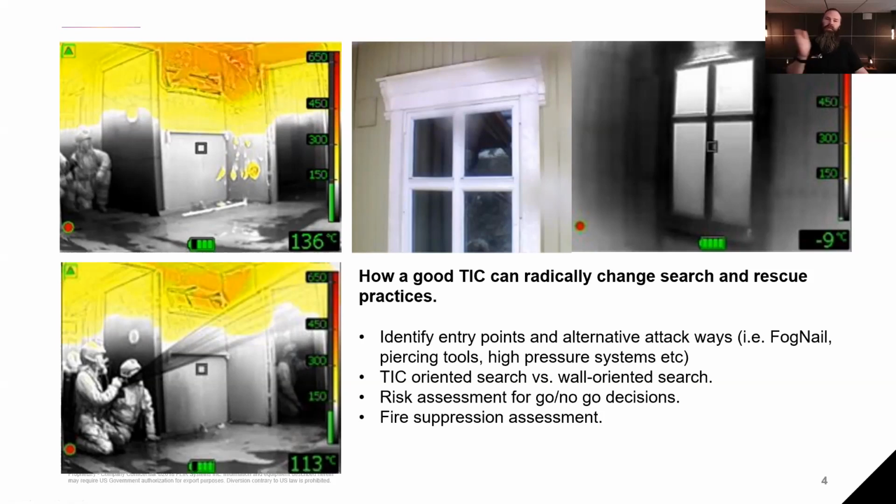And try to decide, if I look through a door, for instance, is this the best entry point? And maybe find alternative ways of attacking the fire, maybe with a piercing nozzle, like a high pressure system or a fog nail, and be able to implement that at the same time as I do an interior attack, for instance, and having the TIC as something to make that decision a lot easier a lot of times.